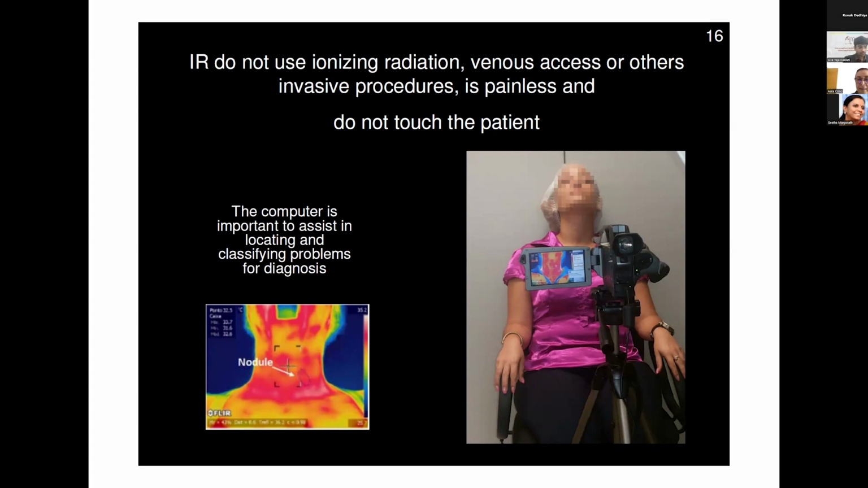But the point, especially in infrared use or thermography, is that you capture the surface, you capture the outside, but you want to have some cues, some diagnosis, some indication of an issue that is inside.